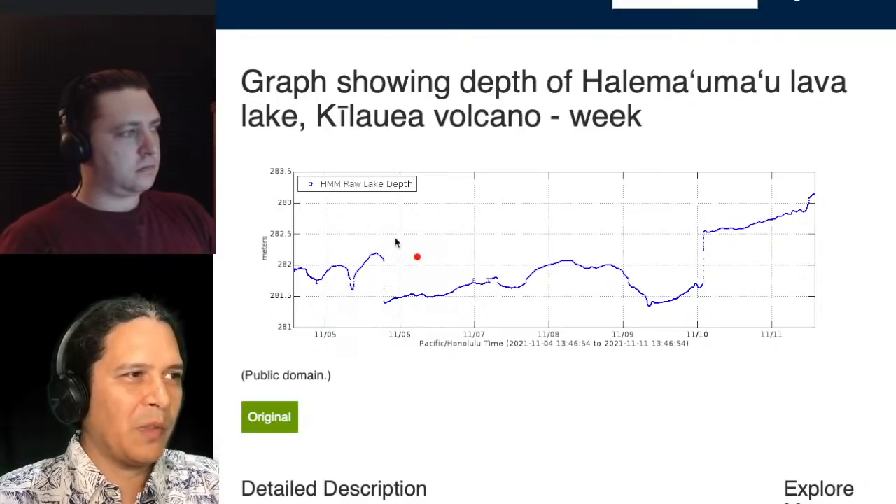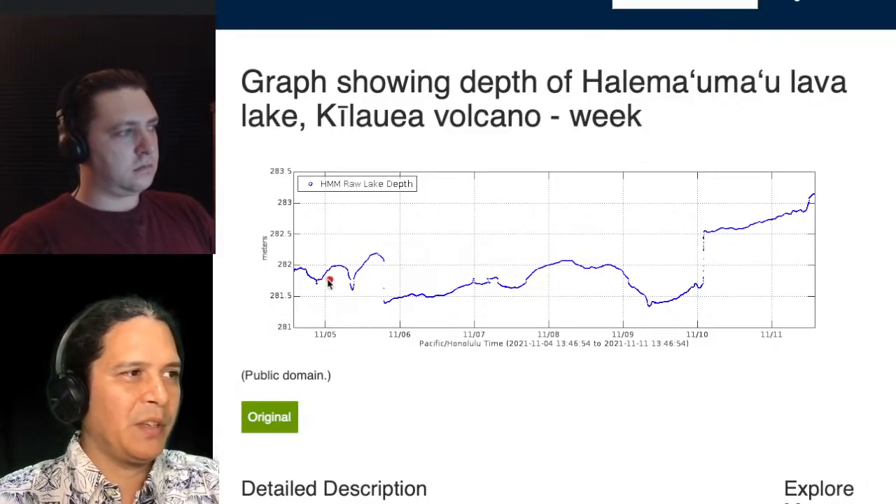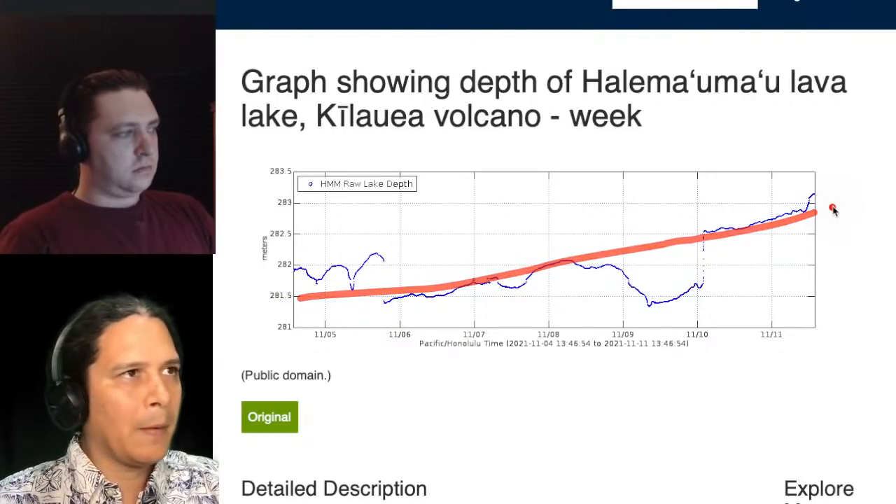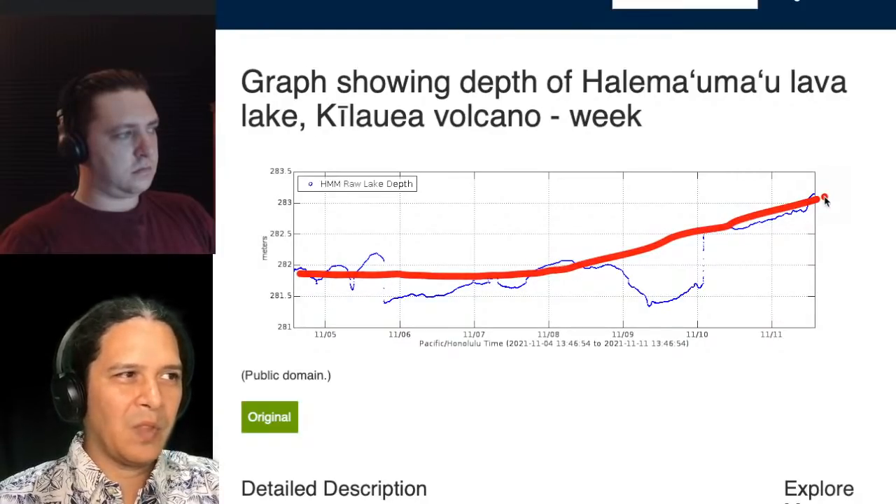It's harder to know what's going on with this, but really the long-term trend, if we were to zoom it out, which we'll show you in a bit, averages out all those smaller bumps, and you can see the long-term pattern of essentially increasing coming up here. Right, but maybe with a slight decrease, and then coming up more so.